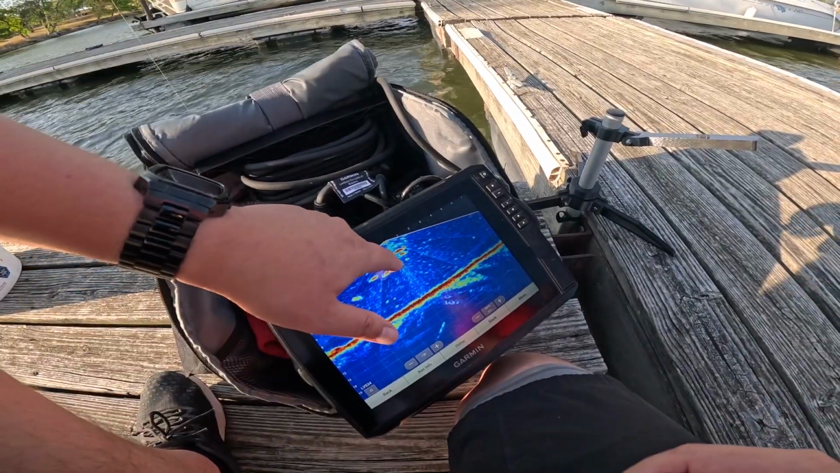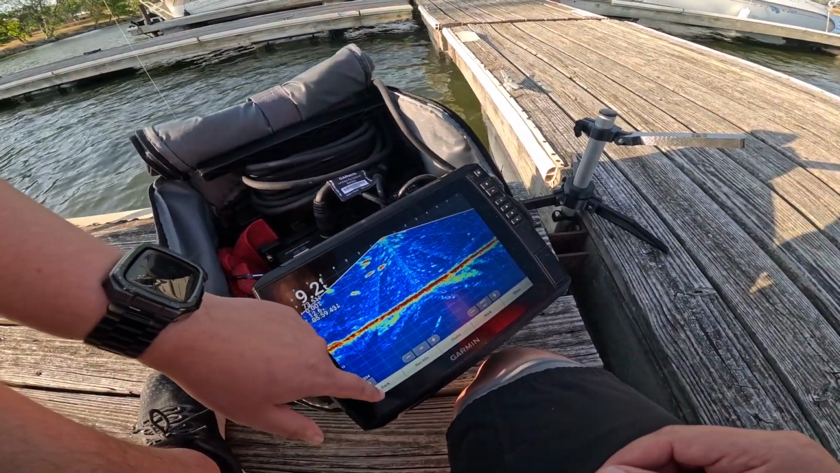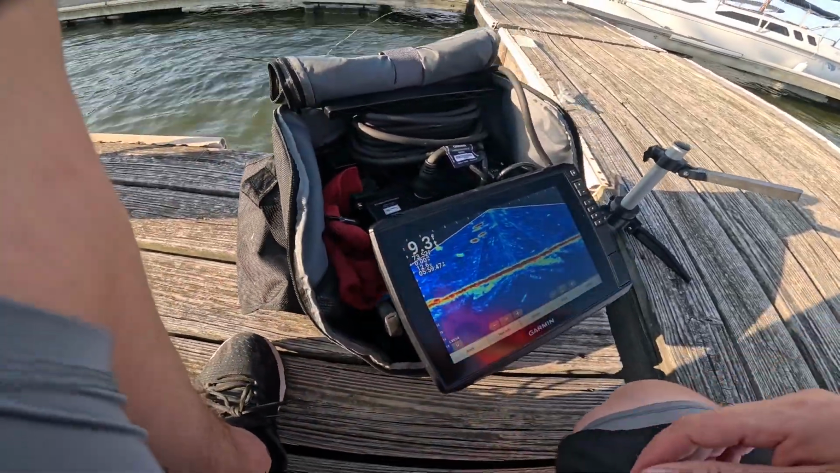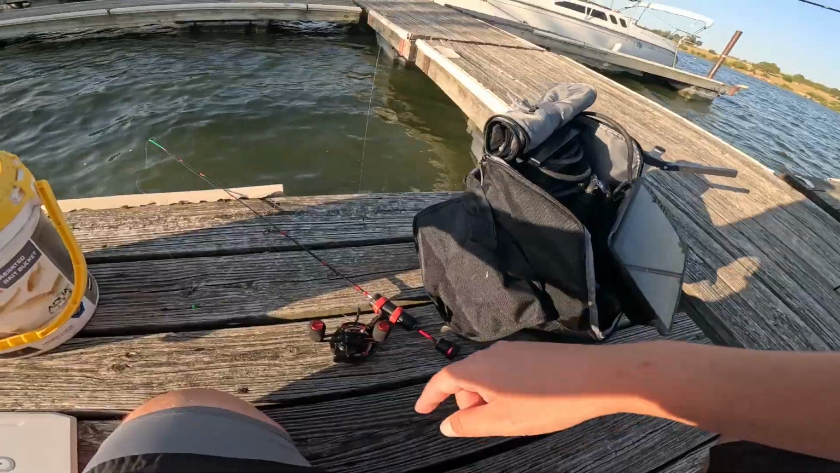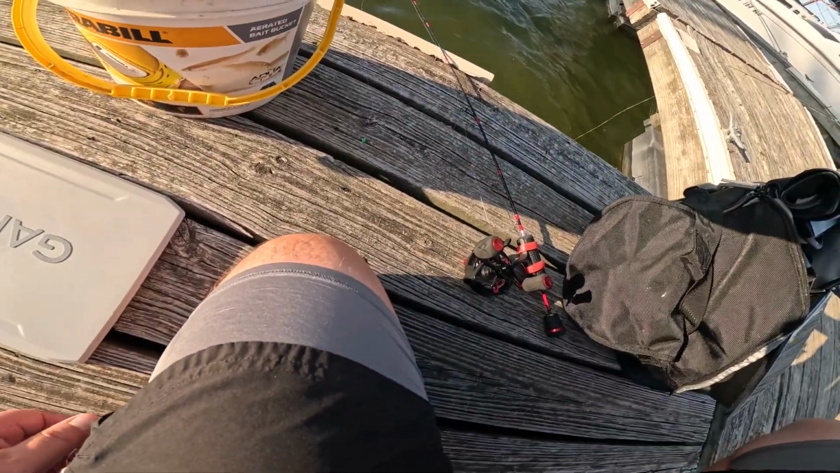Has to be a kitty. That's massive. Ah, hit back. What'd I do? Hit back because you touched the screen. Oh, my bad. Okay. I got my little ice pole. We're gonna catch a tank. I'm putting a minnow on. Damn, these are big minnows too. Holy crap. Look.